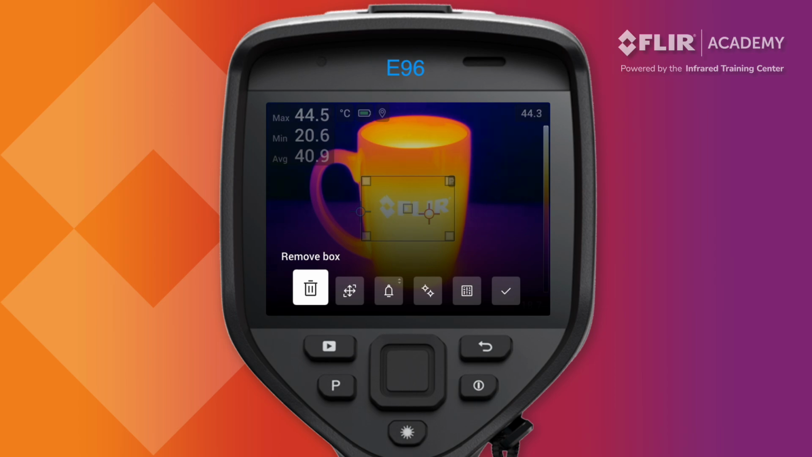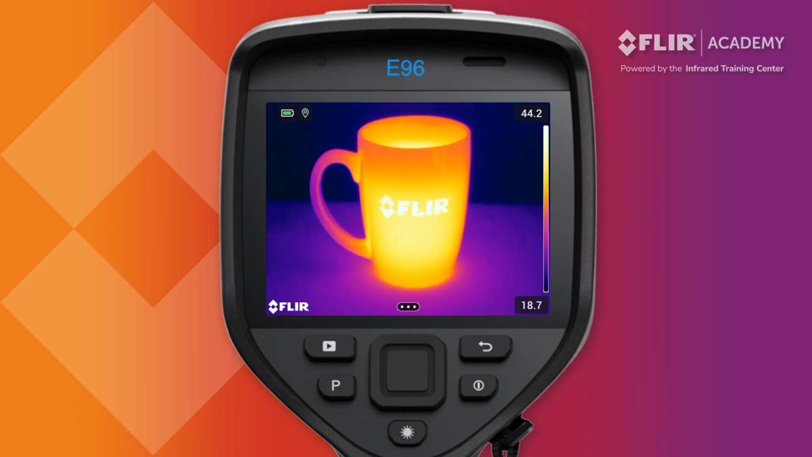While the EXX series offers a lot of functionality with measurement tools, it is important to remember that all of these features can be found in your reporting software. Next, we will discuss using measurement parameters to improve the accuracy of your temperature readings.